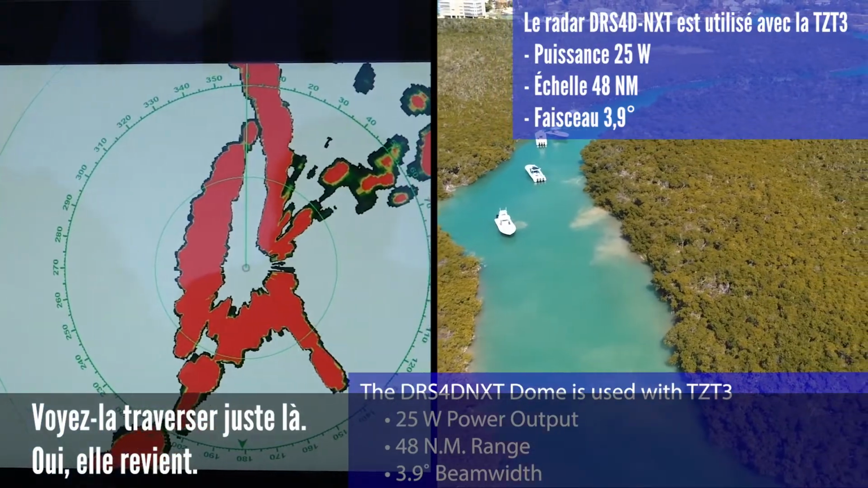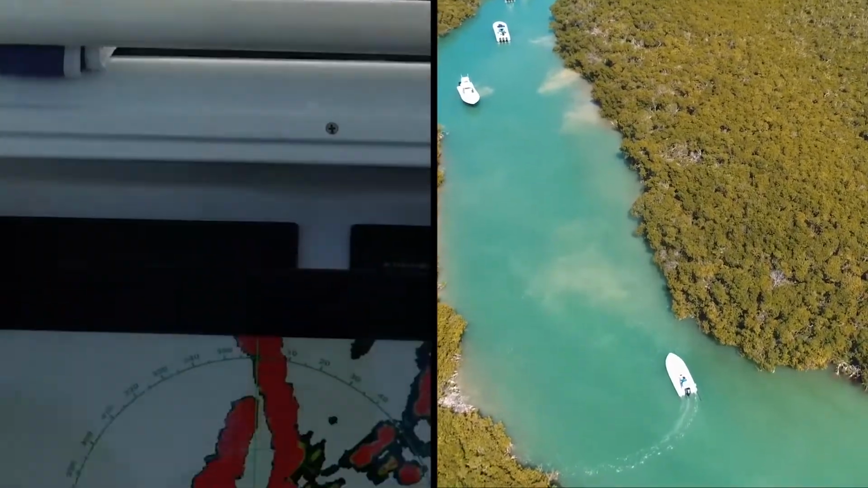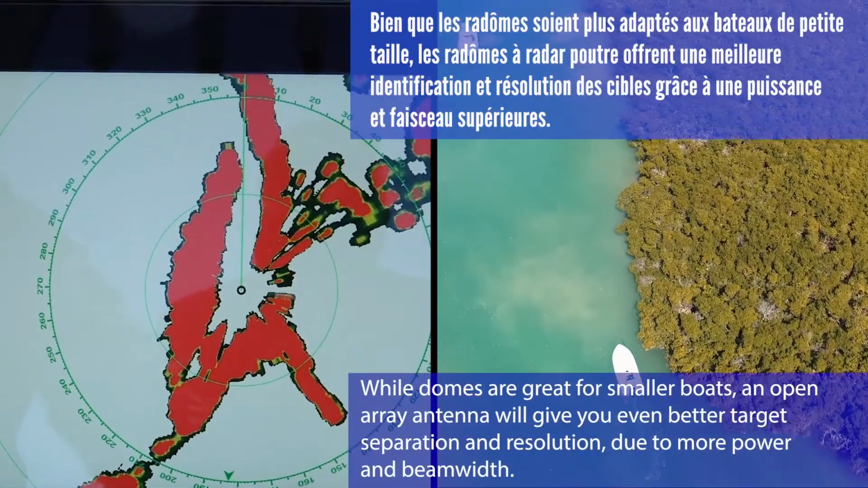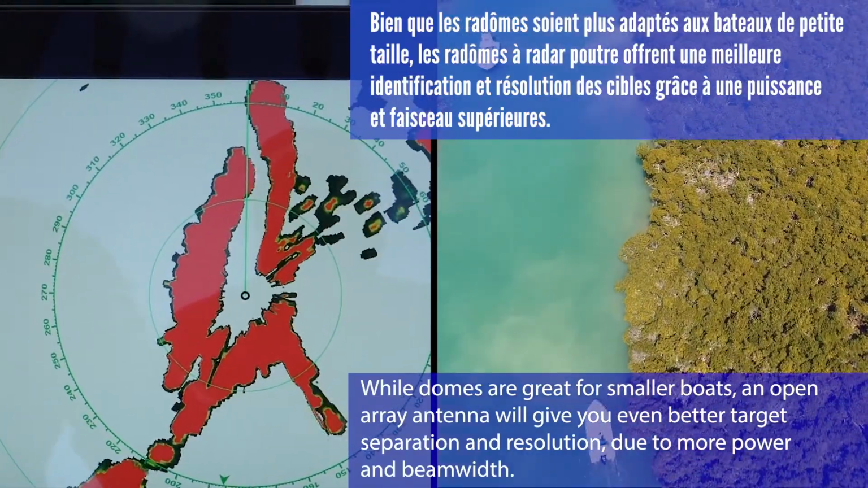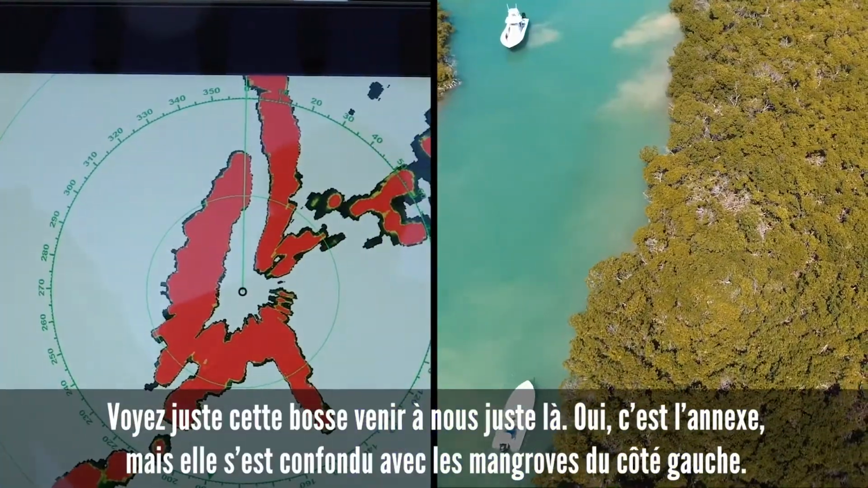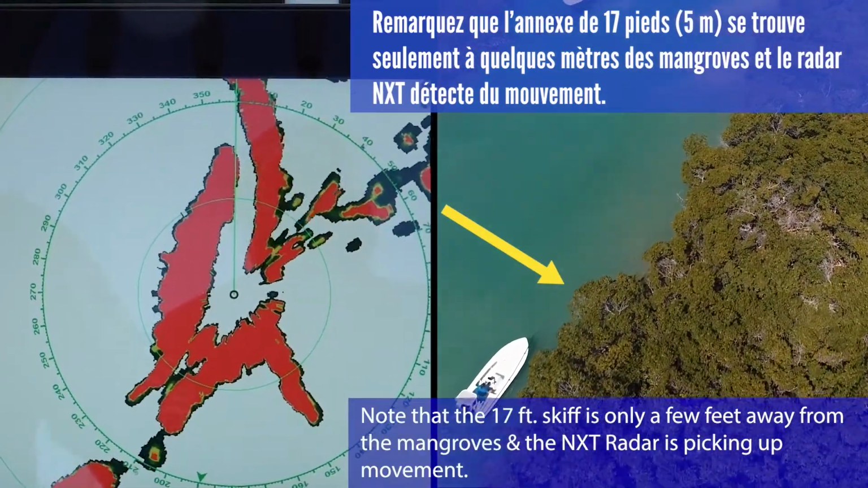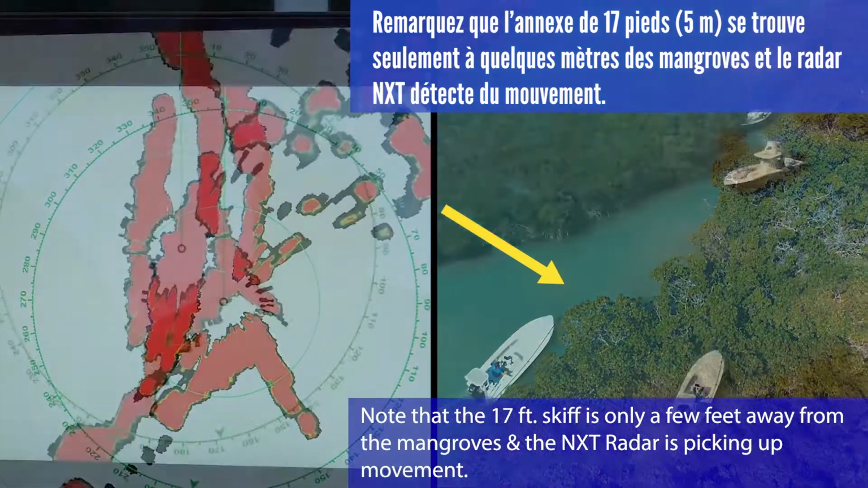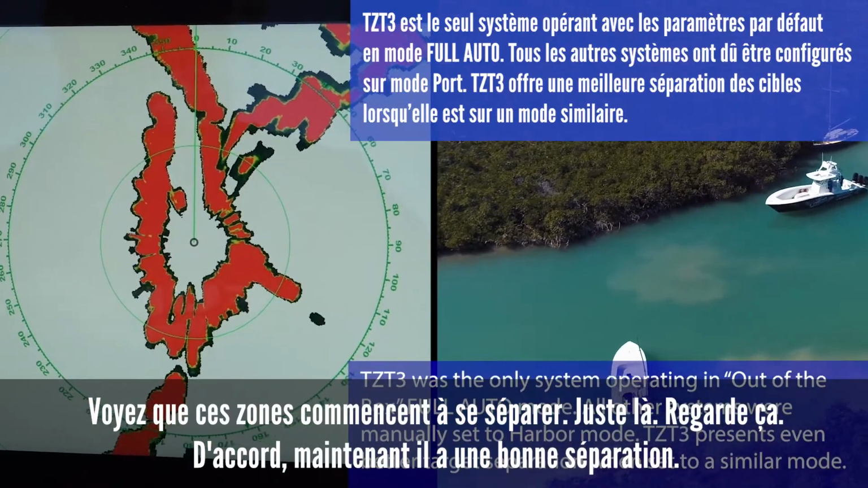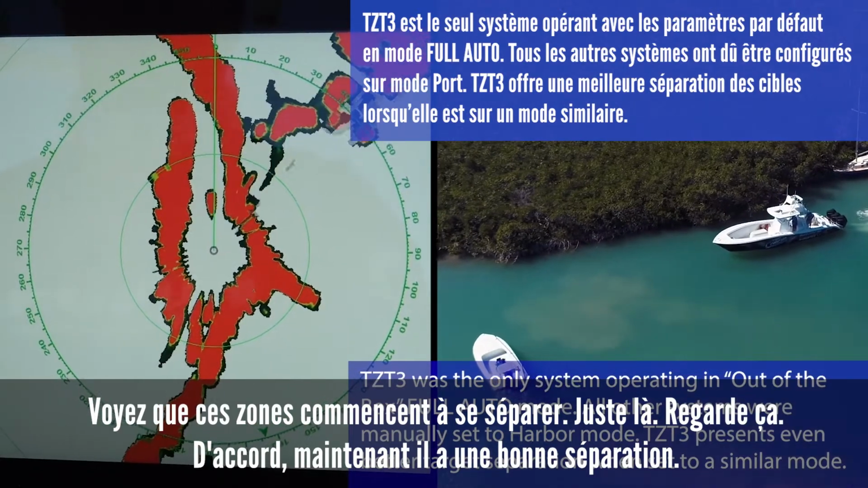So as he's coming back. Pretty tough challenge for these dome radars. You just see that bump coming at us right there? Yep, that's him. But he's blended in with the mangroves on the left side. So there he is right there. Just starting to separate. Boom, right there. See that? Okay, all right, so now he's got good separation.